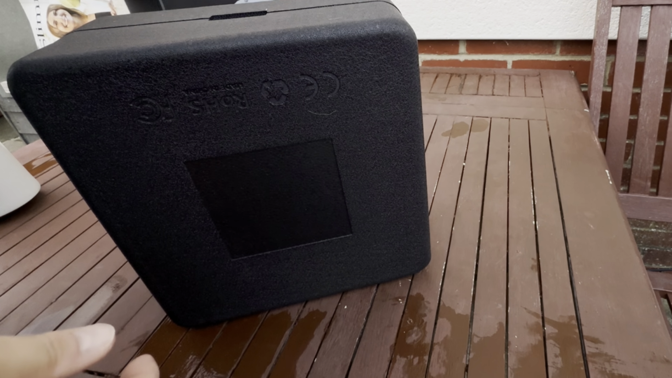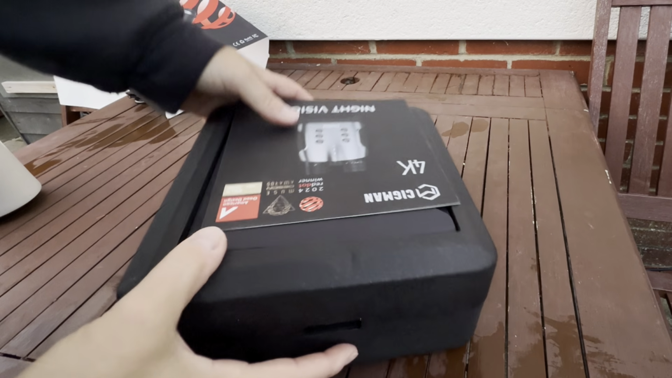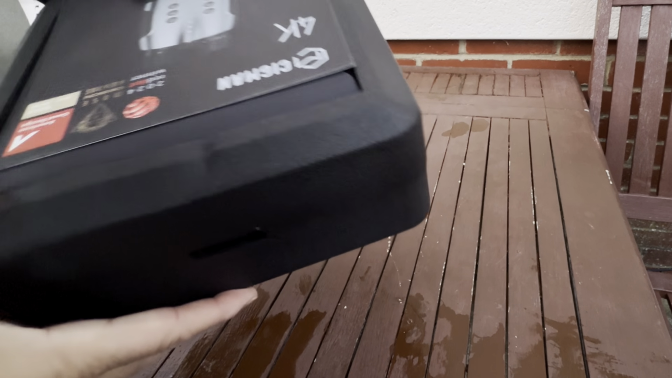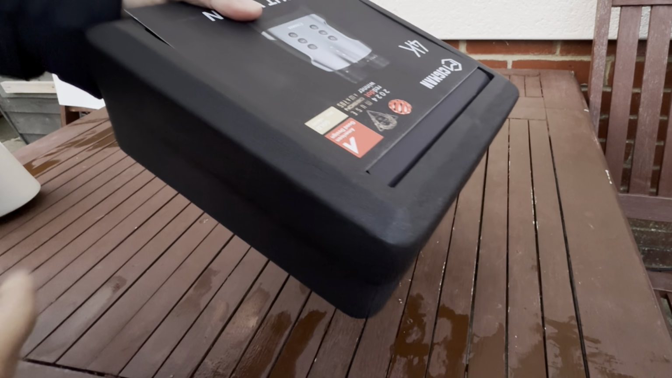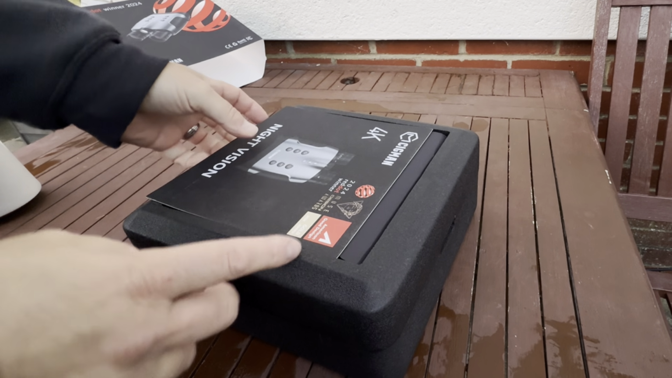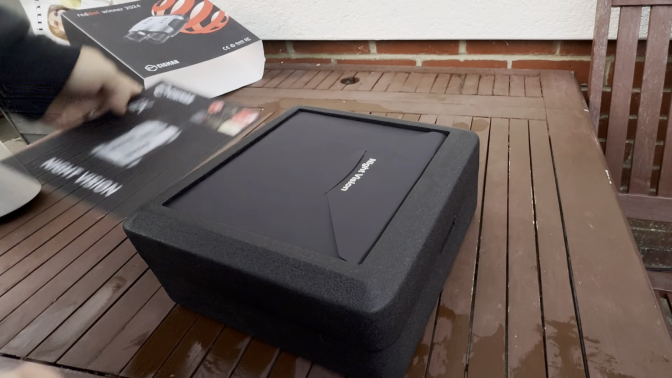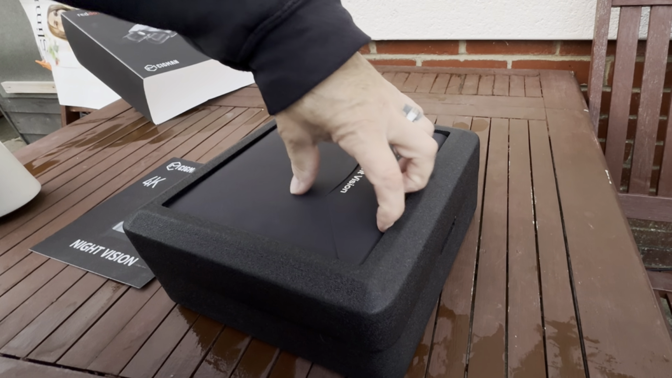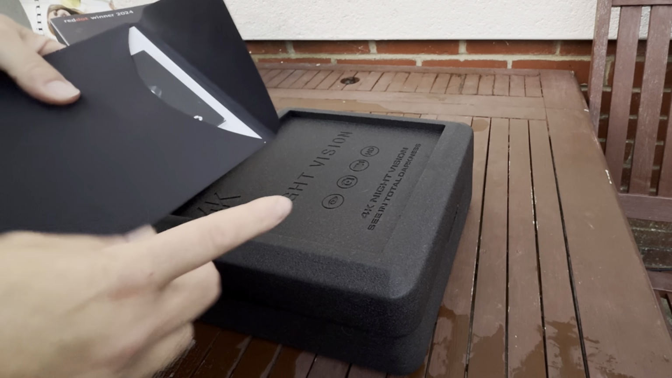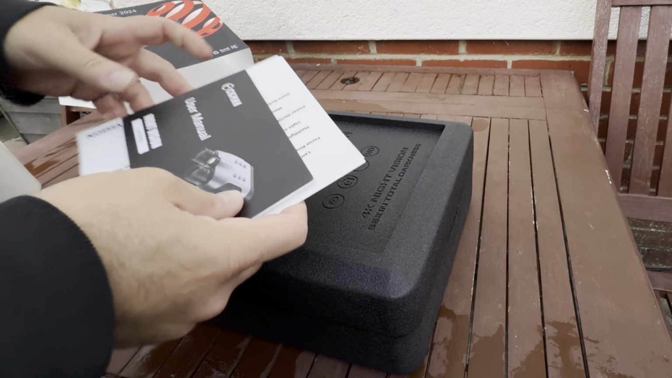So as boxes go, this one is ridiculously sturdy. This is what it came in for shipping. It's not the one that holds it like a carry case, but this is the shipping box. You get your little card here. Under that one, and when I was doing my research on this, not everybody had this type. A lot of people had soft cases.